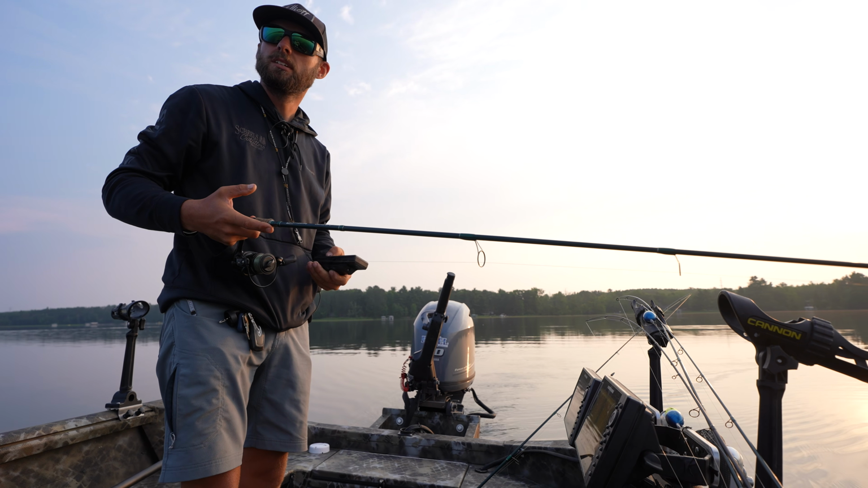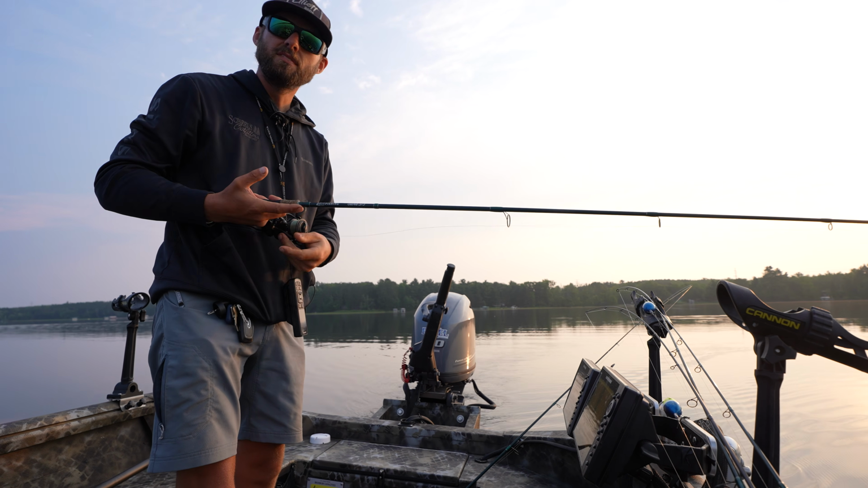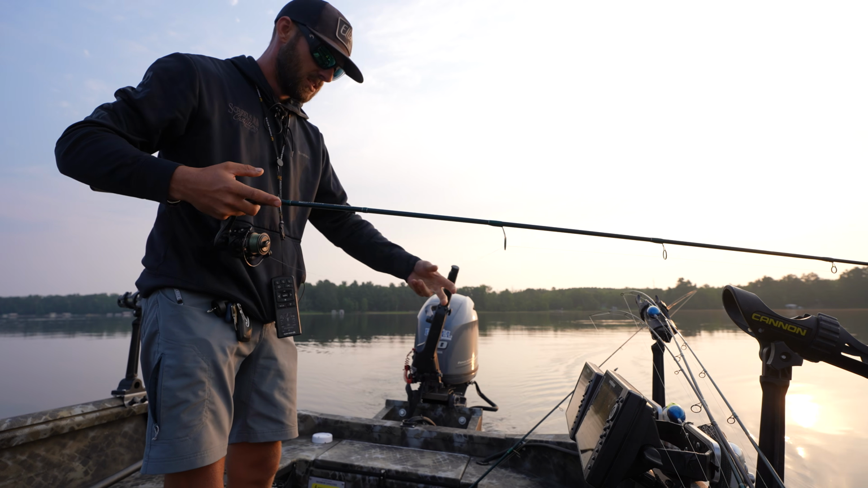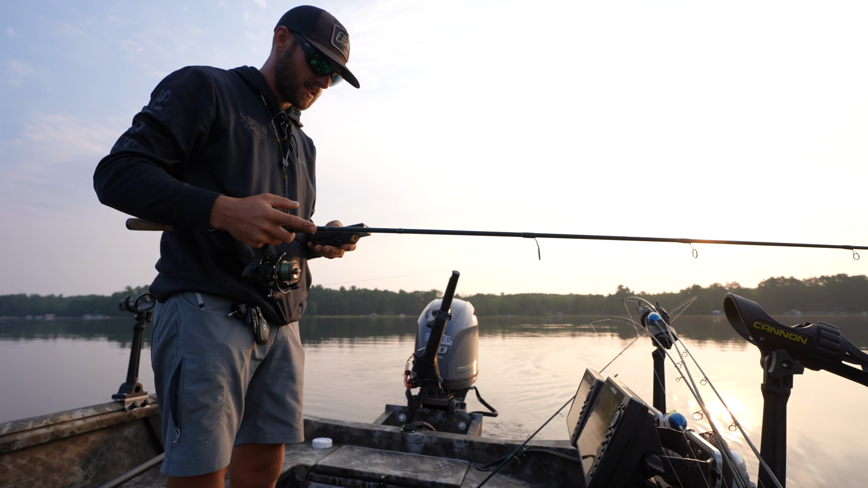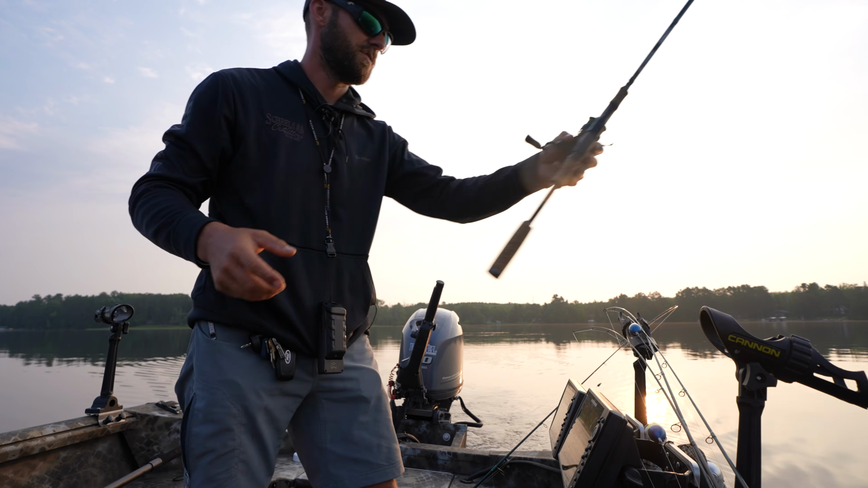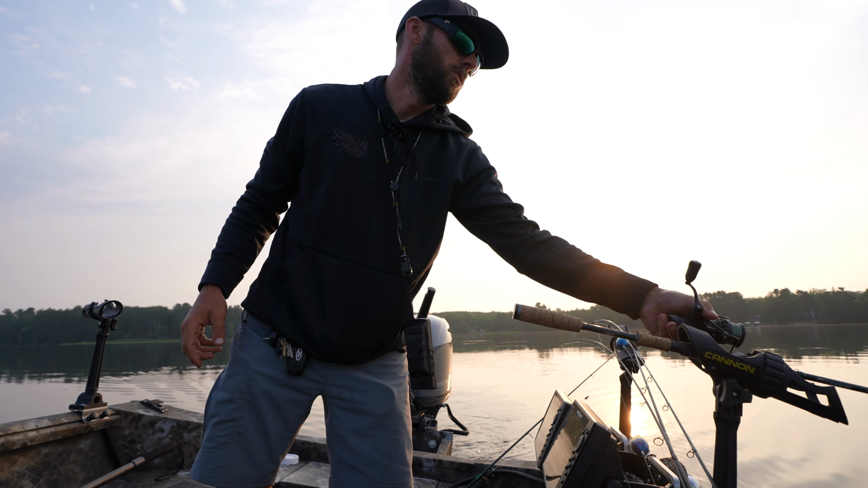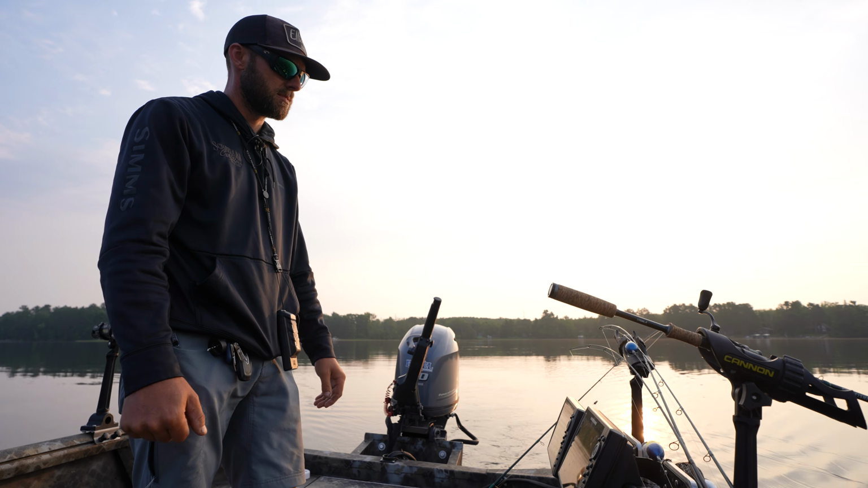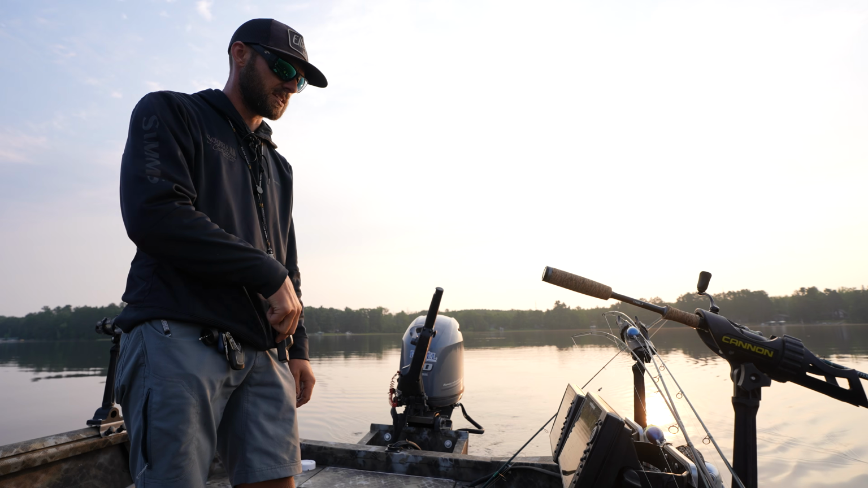Then essentially we're just gonna get on some of these 15-ish foot flats and pull around this depth zone real slow. See what we see on side imaging, down imaging, sonar. It's a great technique just to put fish in the boat and look at a little bit of water as you do it. We'll rig another rod up and that's it, baby. That's as simple as it gets right there.